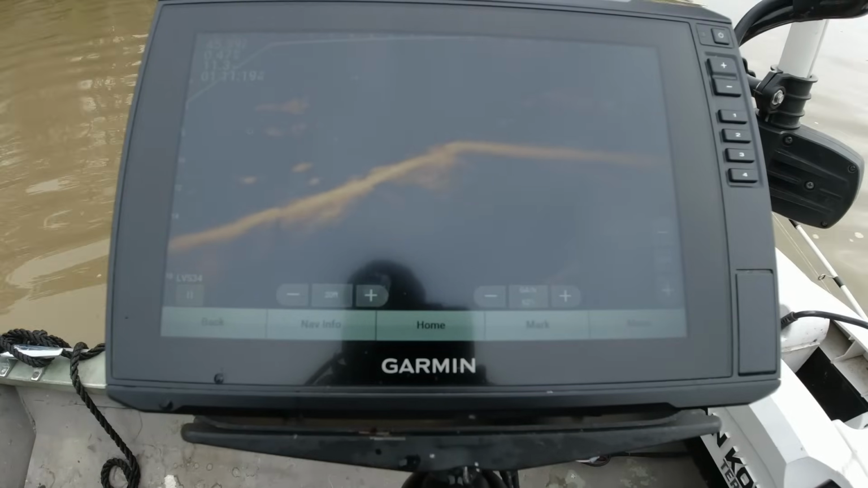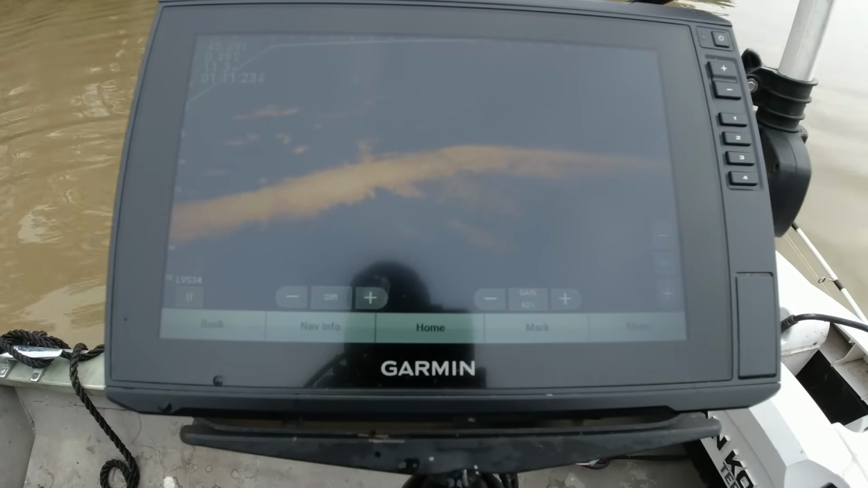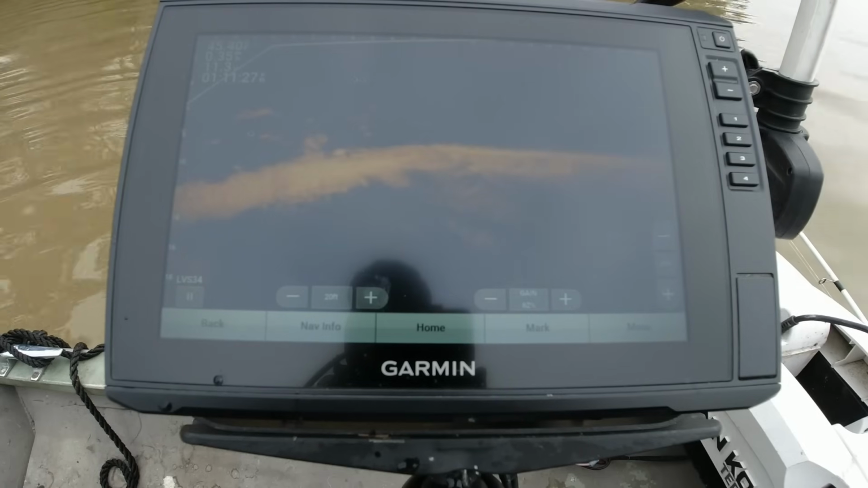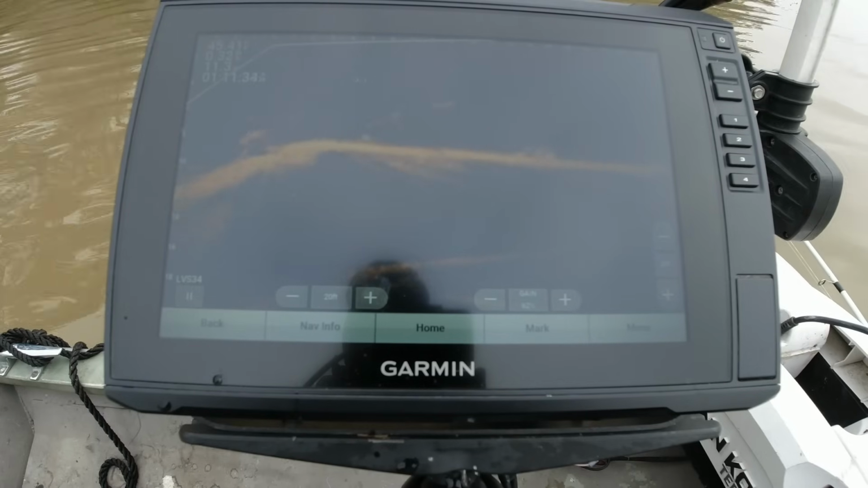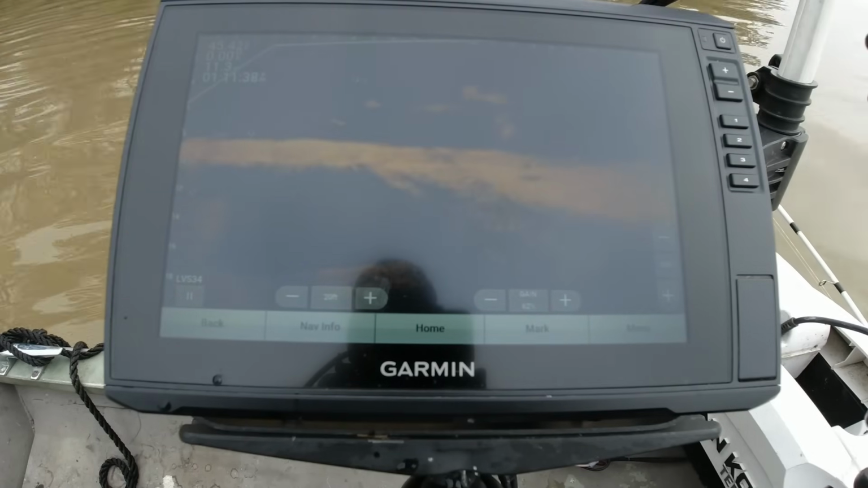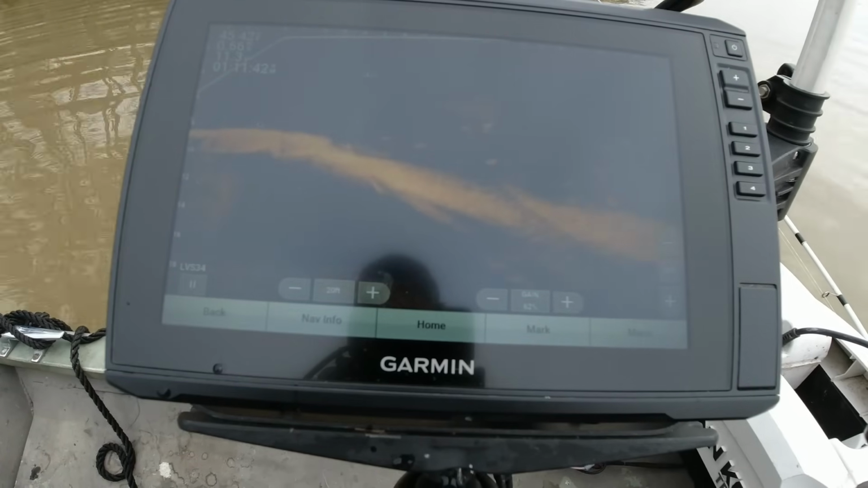Alright, so I'm up against a protected shoreline now. And I'm just scanning, seeing where the fish are gonna be at in this area. Seeing some small ones down there, but looking for 11 to 12 inch fish. So catching them small ones won't help me. And this is just part of that work.